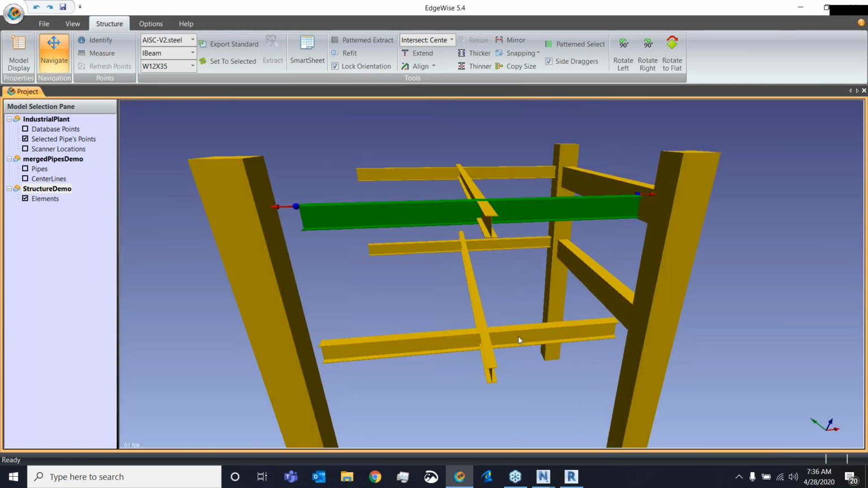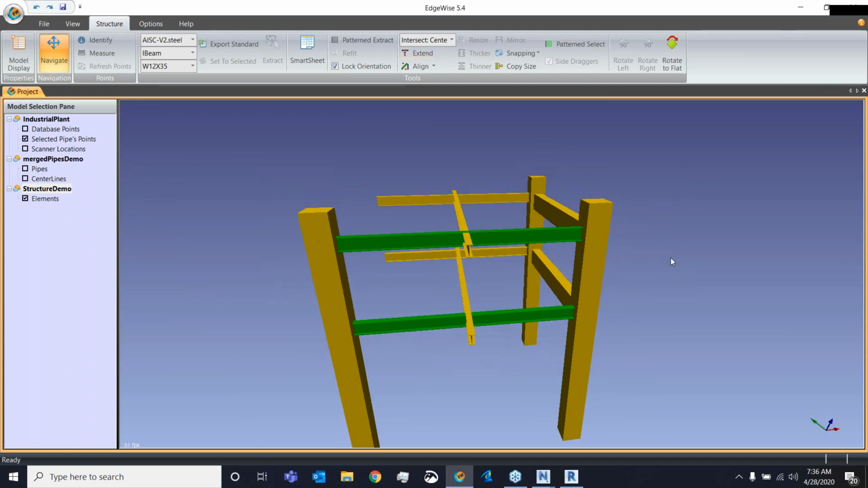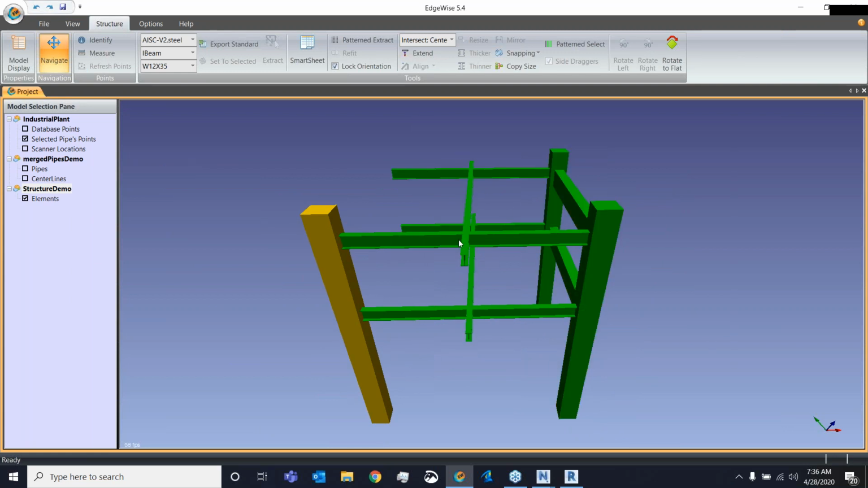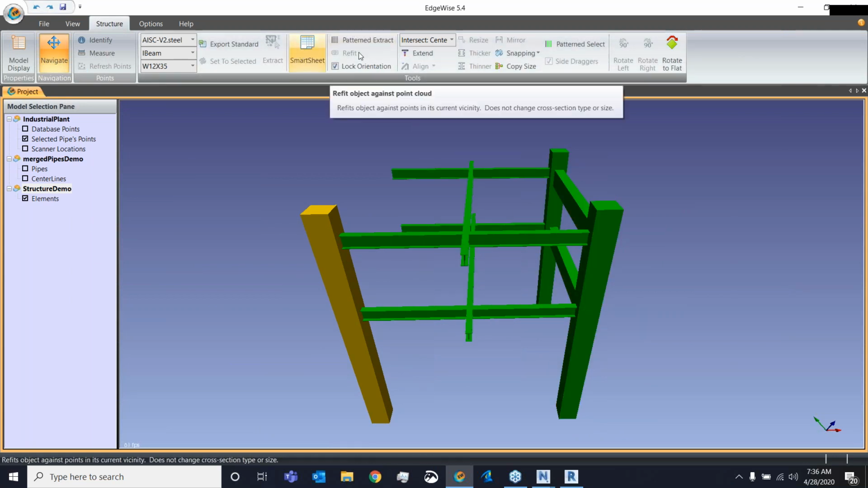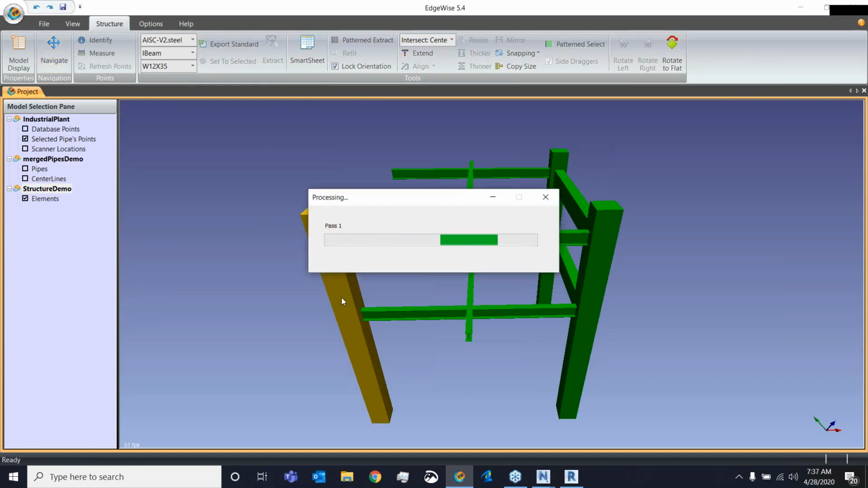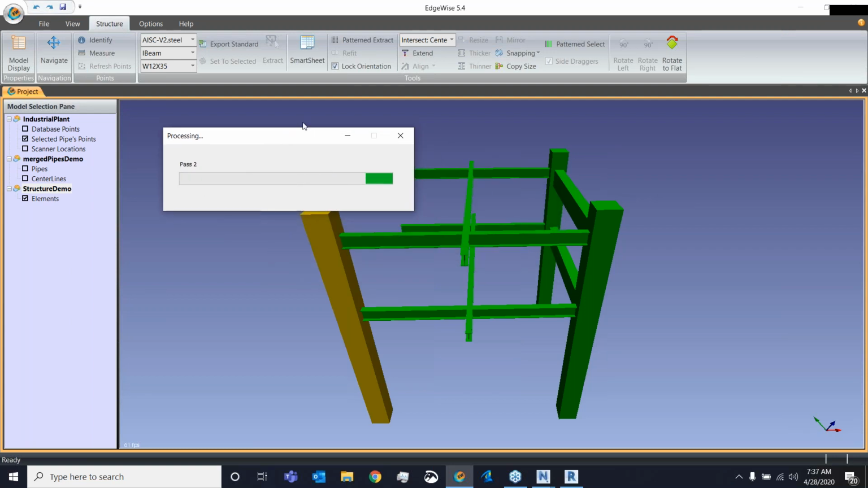Now that I've done that, I can control click, use my extend tool to extend, and kind of build up this pattern section right here. Now that I have the pattern built, this is where the automation comes in with the pattern extract tool. So the way the pattern extract tool works is I can go through and grab all my elements in green, so everything I have selected right here, and then I can give it a direction, and then I'll